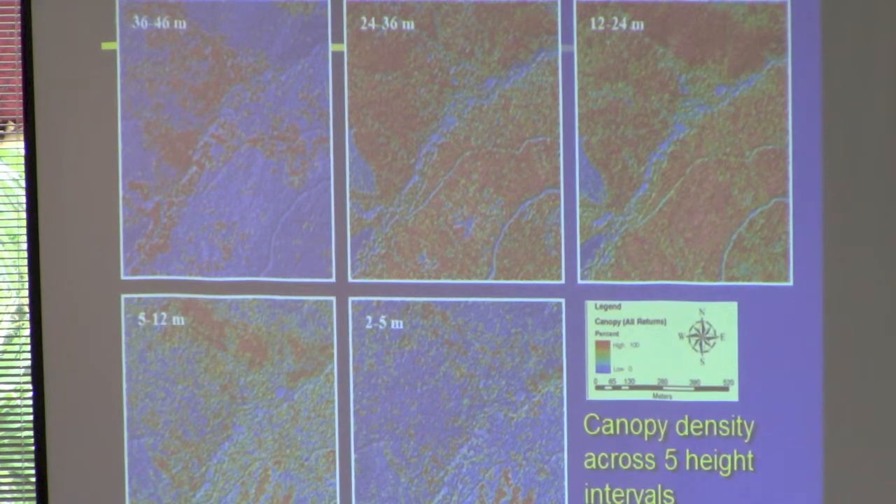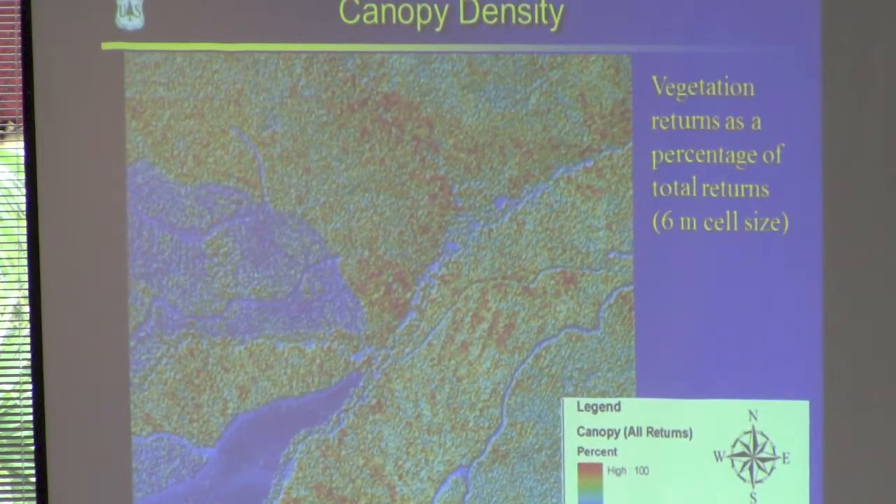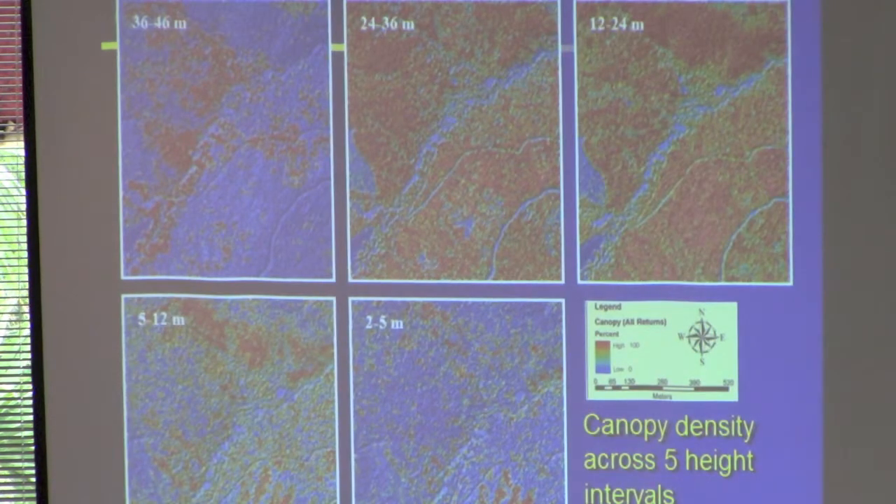So not only can you measure density of the whole canopy, you can take vertical slices through that canopy, and that's what these images depict. So this is just zoomed in, the center portion of this area. This is the topmost canopy layer that I call stratum 6, and then stratum 5 just underneath, stratum 4, stratum 3, stratum 2, and then below 2 meters, I call it stratum 1 to get the understory, and then stratum 0 is just the ground returns.